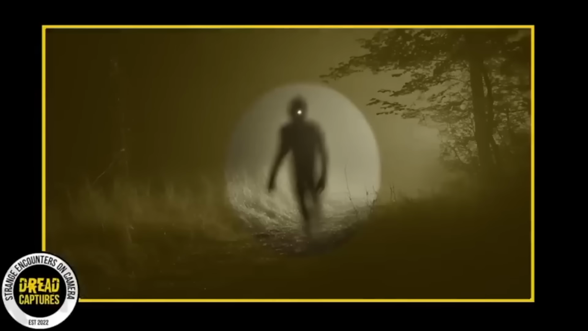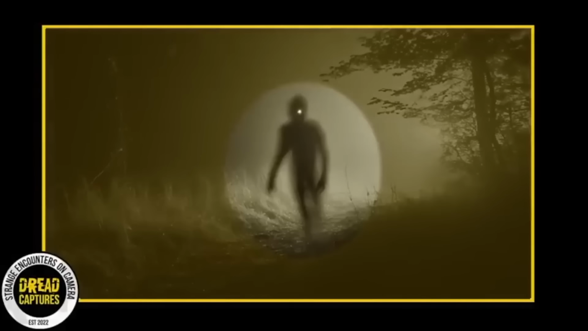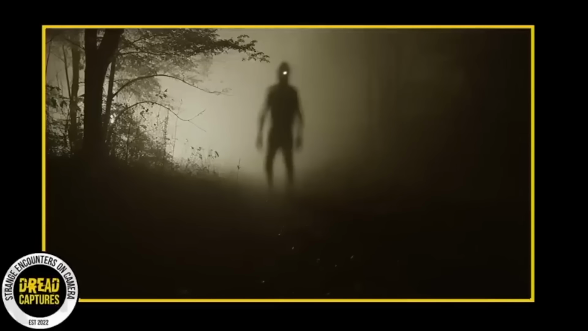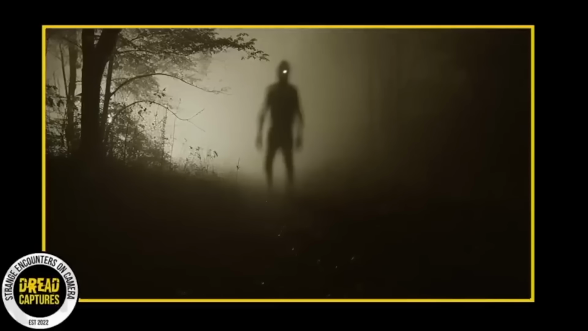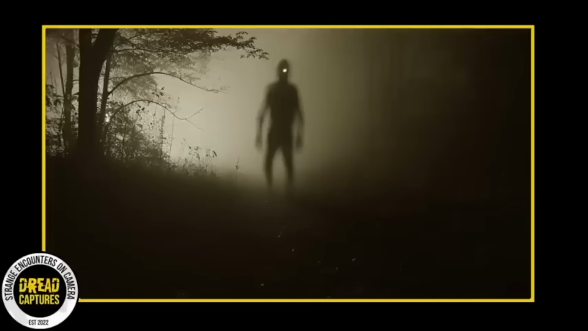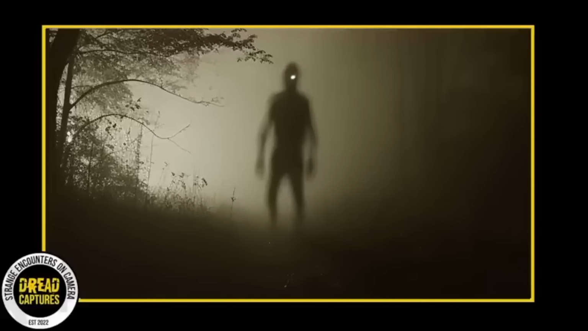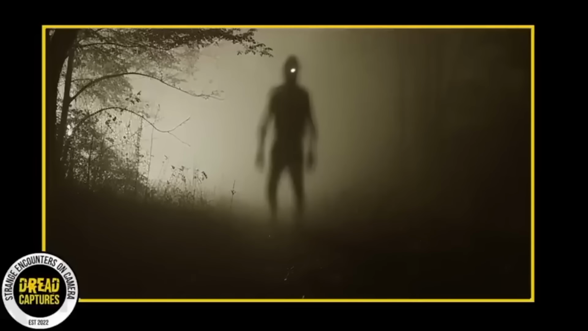The figure's stance is unnaturally calm, showing a haunting presence that feels almost inhuman. In the second image, the creature appears closer. If we dare call it a creature, for its form is as elusive as any cryptid. The same stance is evident, but this time, there's an undeniable clarity to its posture.